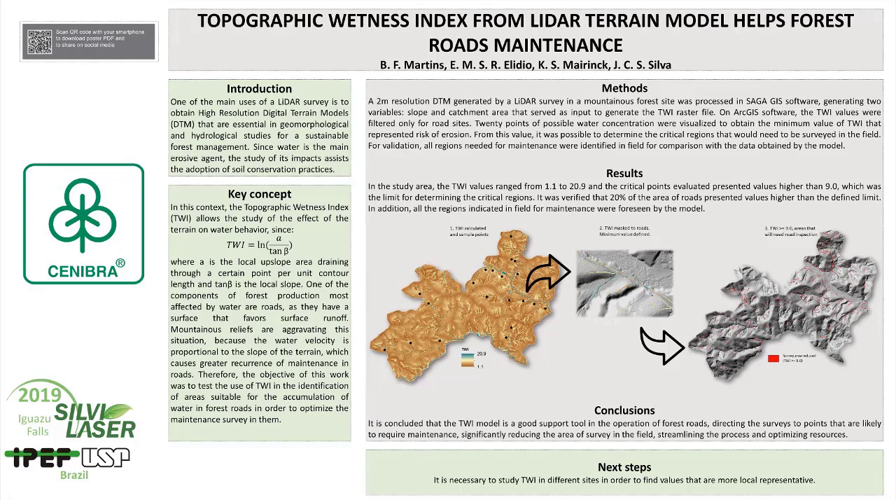In the study area, the Topographic Wetness Index values range from 0.59 to 21.97, and the critical points evaluated presented values higher than 9, which was the limit for determining the critical regions. With this, it was verified that only 7% of the areas of the roads presented values higher than the defined limit. In addition, all the regions indicated in the field for maintenance were foreseen by the model.